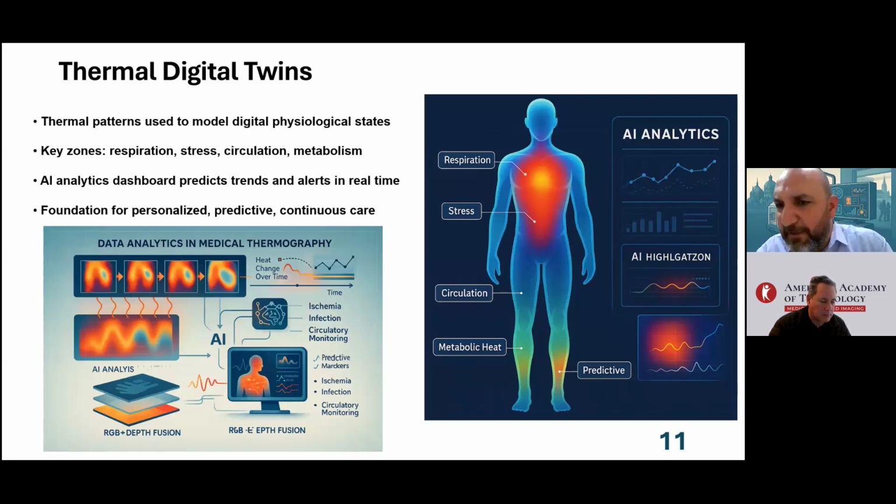Returning back to AI. AI is very powerful, to be honest. With supercomputing capabilities, my philosophy, which is maybe the philosophy of everybody here, right, is to build a robust digital physiological state, to copy or emulate or simulate the thermal signature of our body in a digital twin, right?